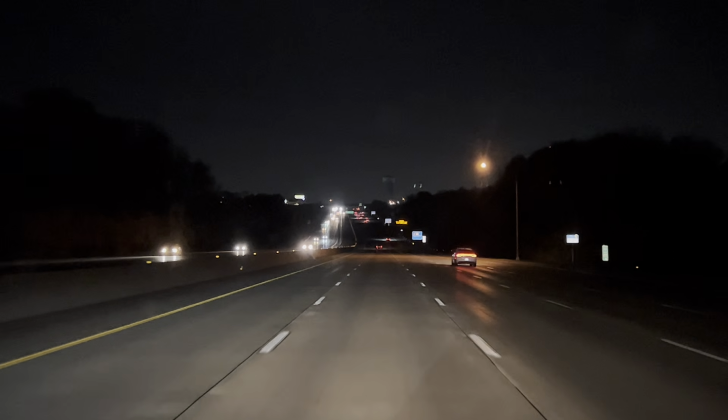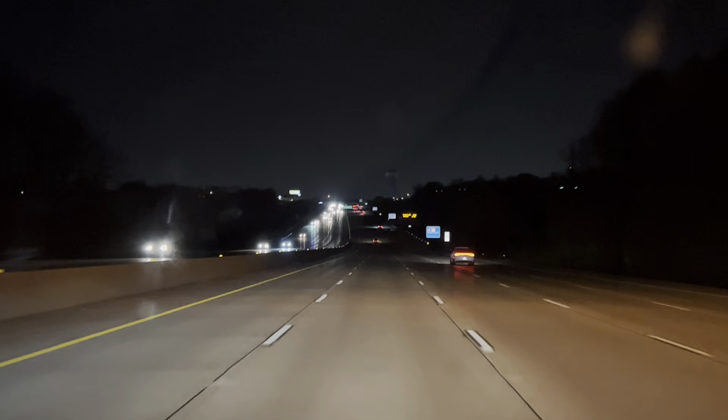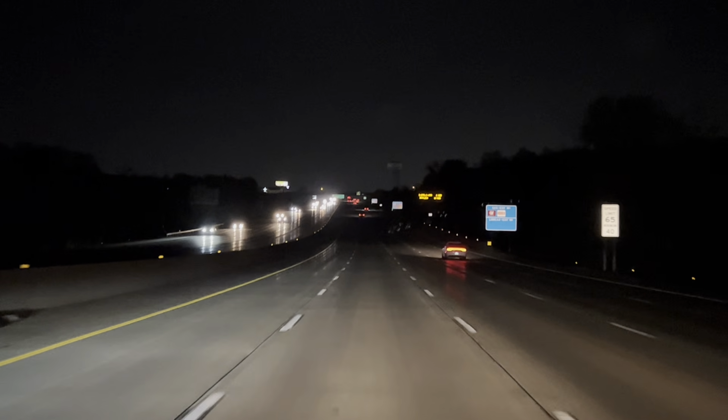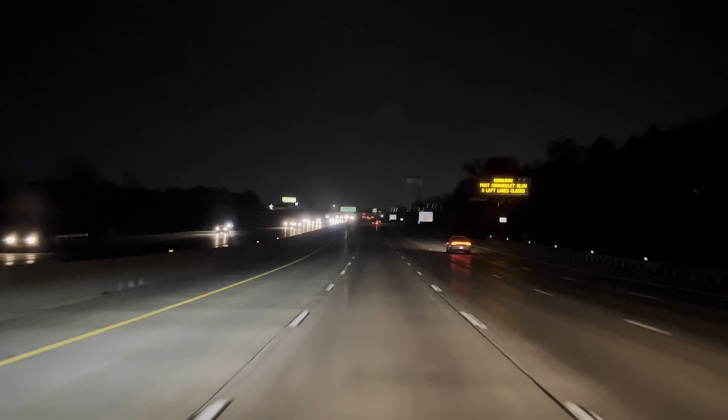Now the windshield's super dirty, guys. We drove through a really densely wooded area, and we picked up a lot of bugs, and we haven't found any gas stations where we can clean the windshield like we're supposed to. So just a crappy, dirty windshield.